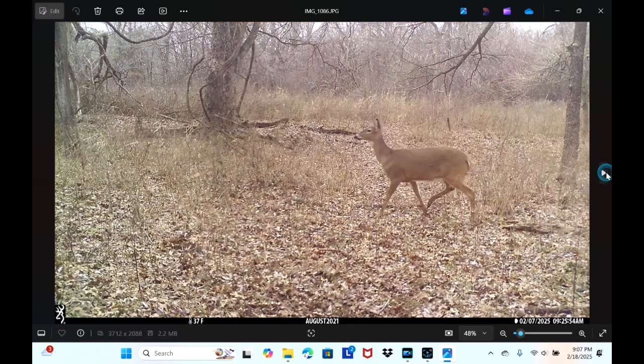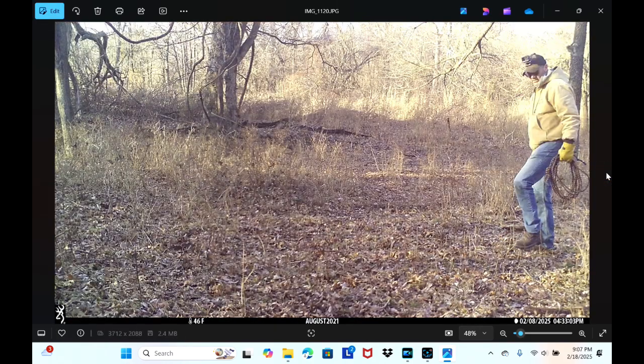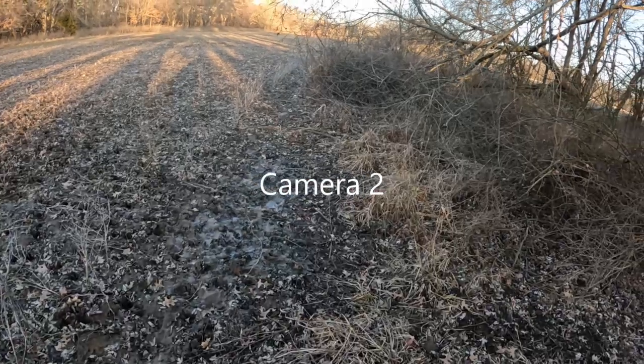Does coming through. Hey, we know that guy. There's me. So, hey, we're going to take a walk. We're going to go grab the Nix camera. We'll look at those, and then we'll take another walk. We'll grab the third camera, and then we'll go from there. So, come along with me. I'm a little out of breath.